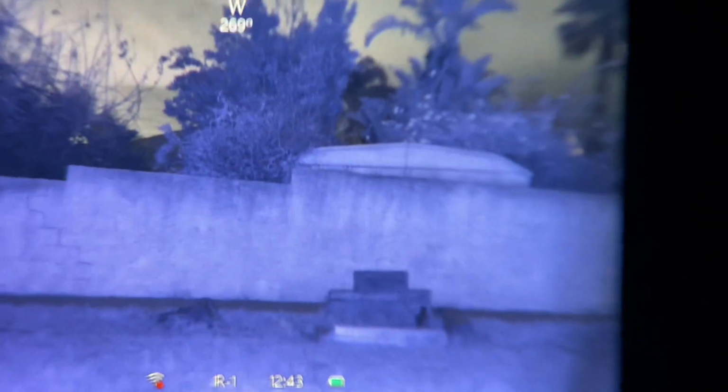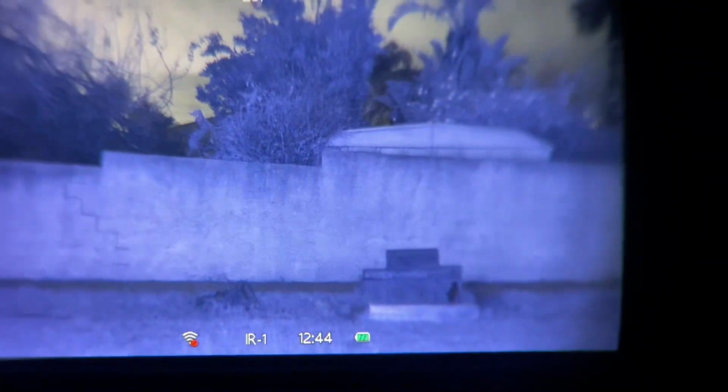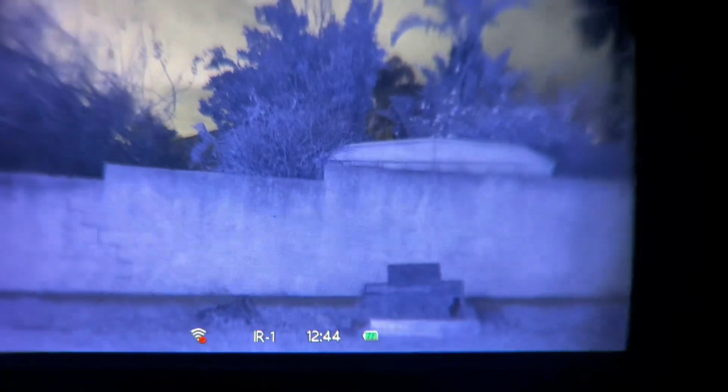So let's do something. Let's change it from IR1 to IR2. You can see that gave it a slight little glow up there. Bringing it back down to IR1, we went to 2, 3, and back to 1, and you can see that the glow lessened, but it's still there. You still got a glow. It still works very well on just IR1. And as we look around, now it kind of disappears.